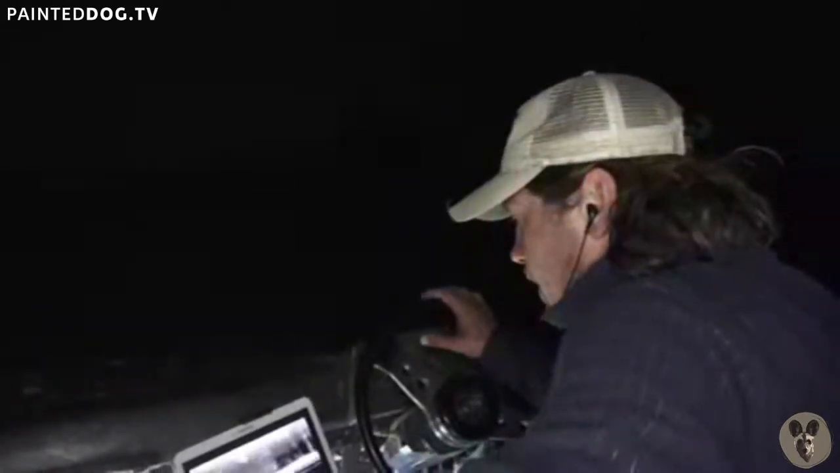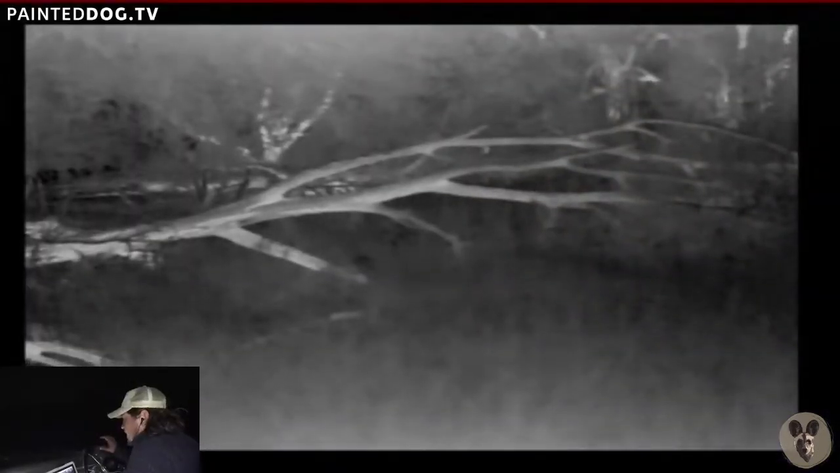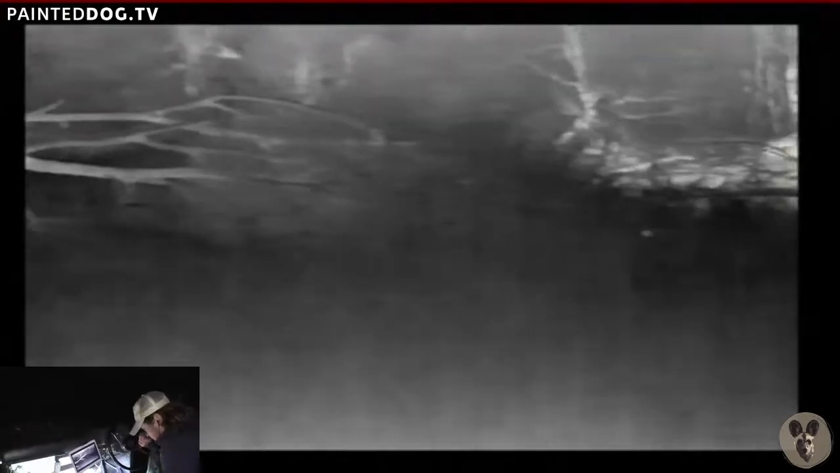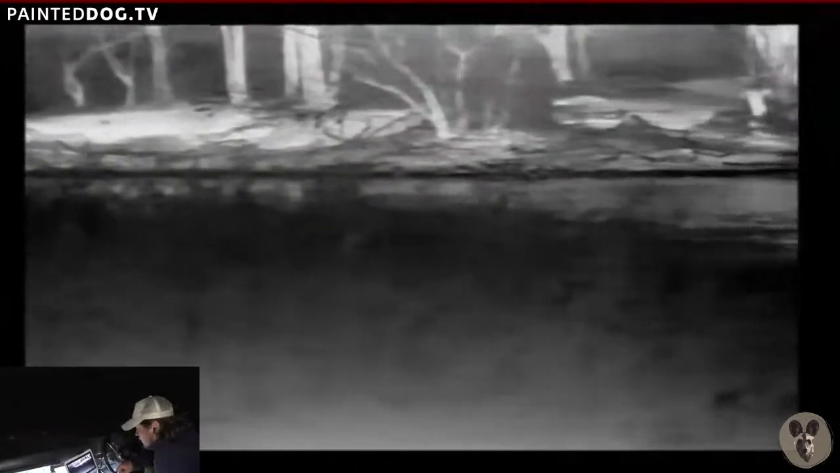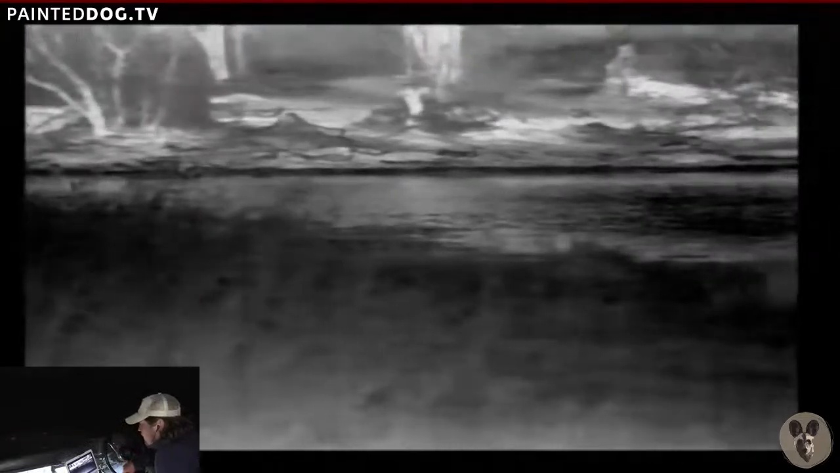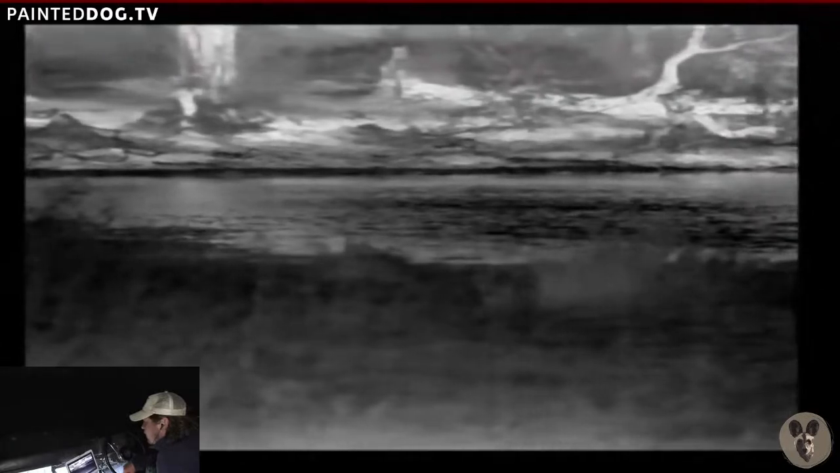Darren, there we go. I think we are ready. Having a look, you can see how cold the water is compared to even the shore on the other side. And it's amazing, you can even see the reflection of the heat from the shore on the water.